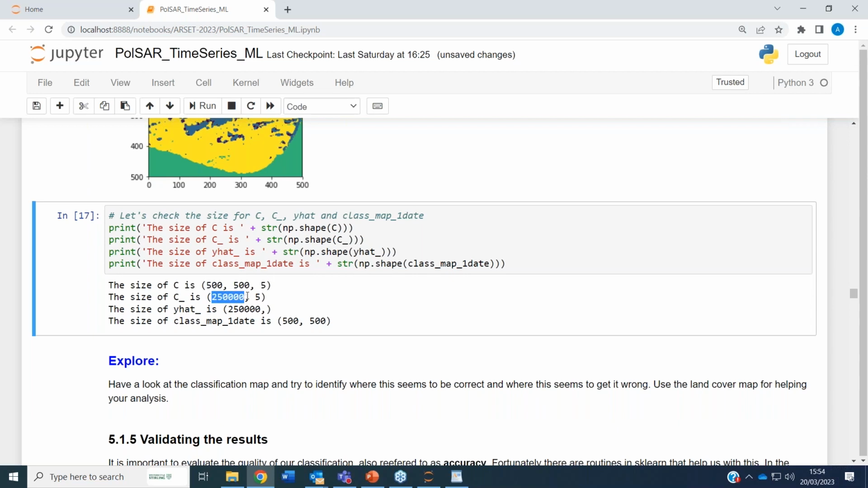And then it became this 250,000 long feature vector. Then the two match in terms of length. And after we do the classification and we reshape back, we have our 500 by 500 back. Always make sure these things coincide, that they are correct, or otherwise it will most likely crash.